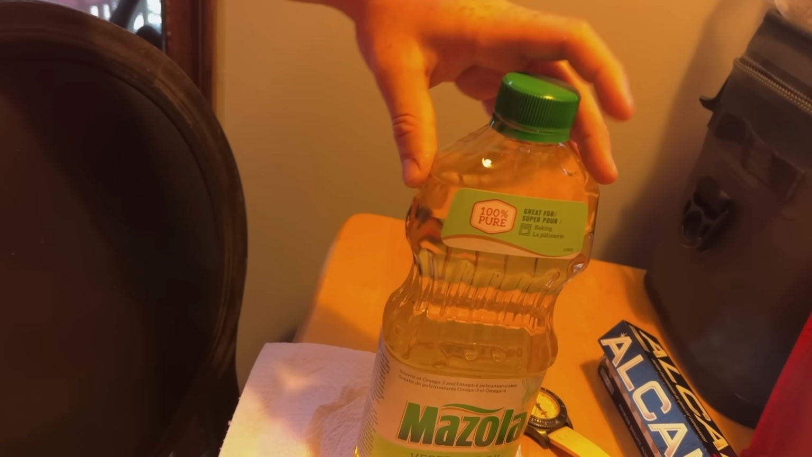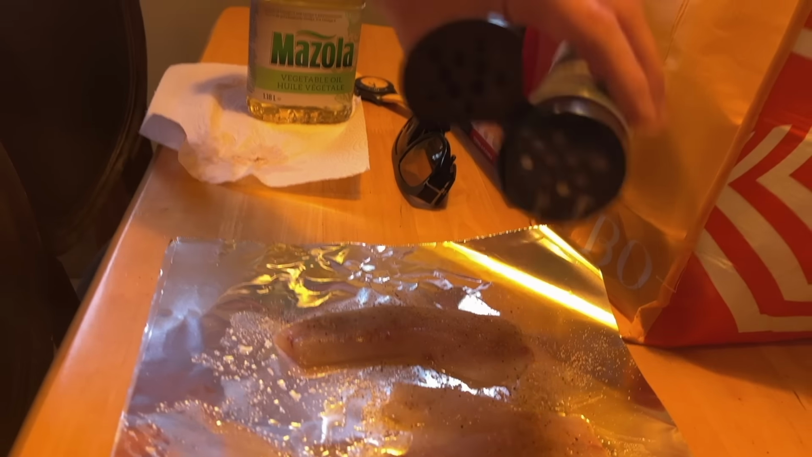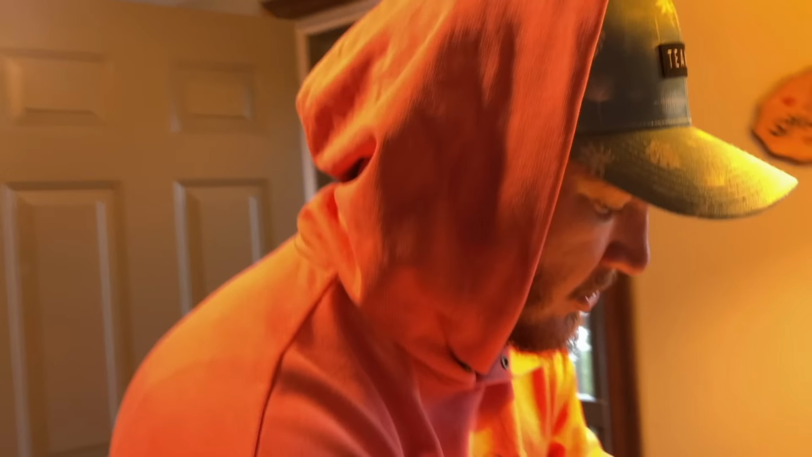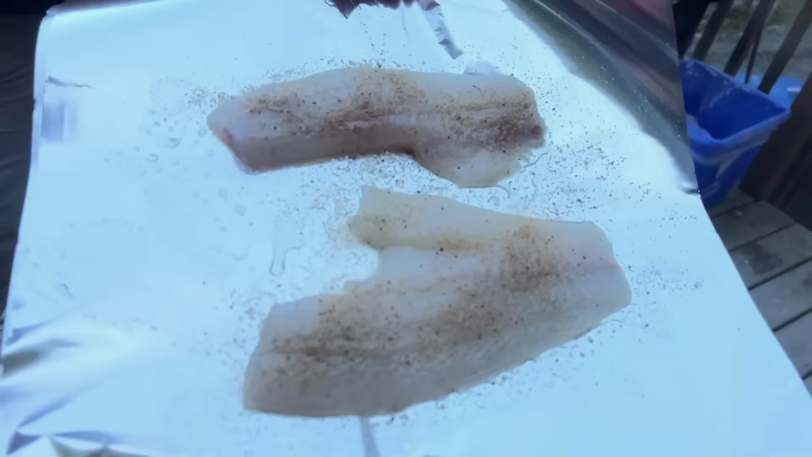See you there. So I got some Everglades Original here, some beautiful extra virgin olive oil, and we've seasoned up our crappie fillets pretty nice and evenly on some aluminum foil. They've got a grill that I'm pretty sure works out there, so let's take this and see how the crappie turns out. Wow, look at that, look at that. Oh yeah, look at that.